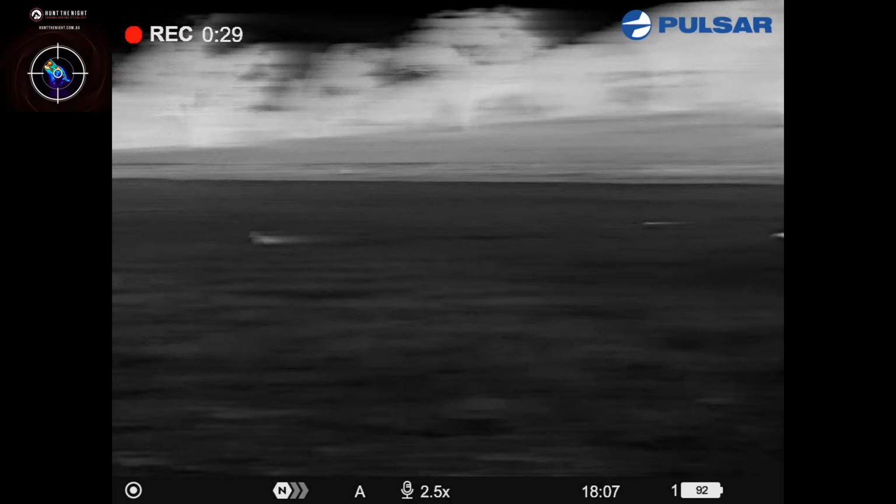You might be wondering why I'm not shooting the foxes on the carcasses. I don't know if anyone's noticed in the background there, under that cursor, that's another pig coming in, so I'll let the foxes go for now. That guy will filter into the paddock. Hopefully we can get a couple more pigs, and I can stack the foxes up as well. There's another pig in the background out there on that skyline.